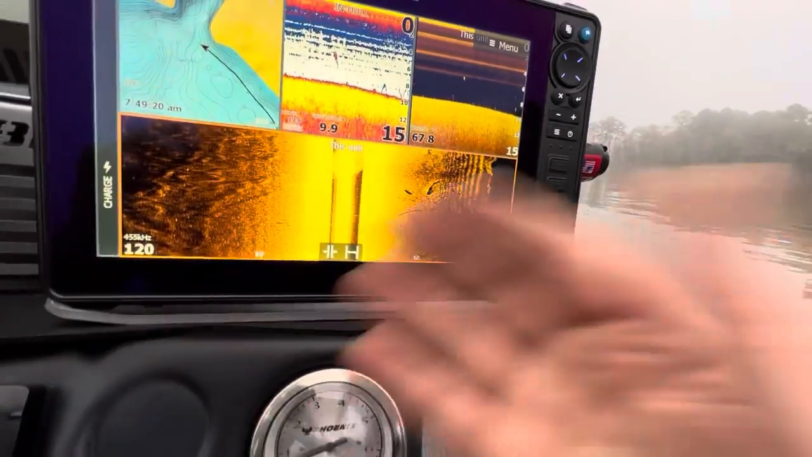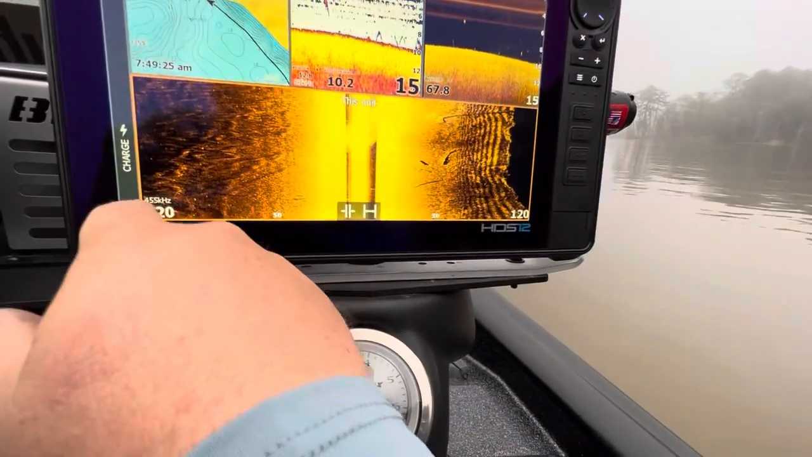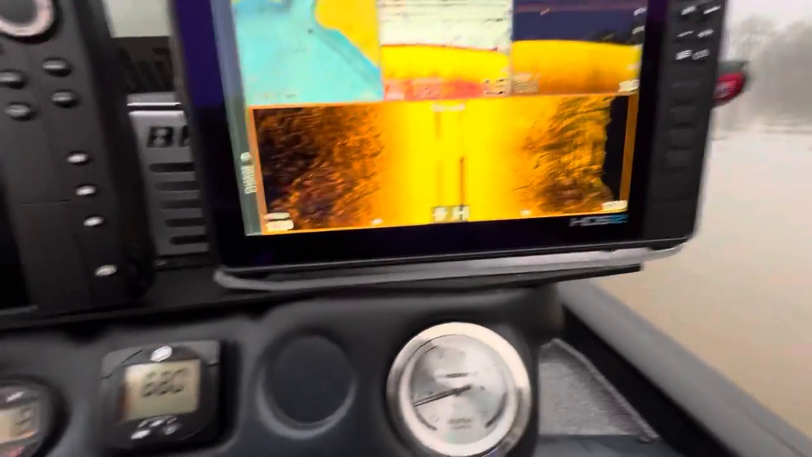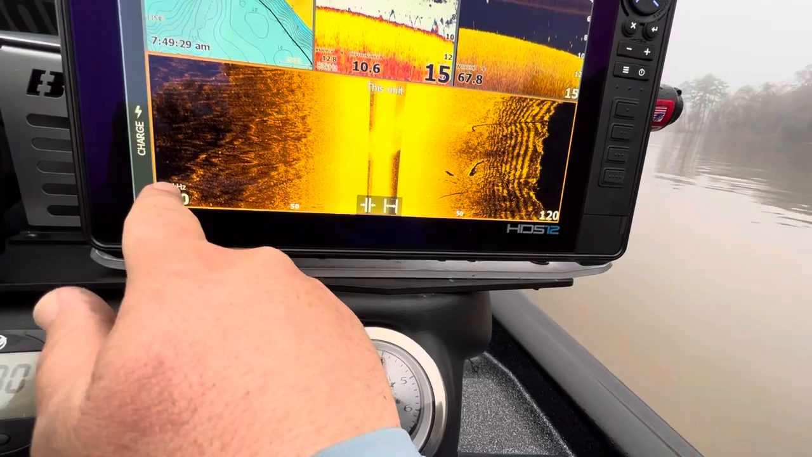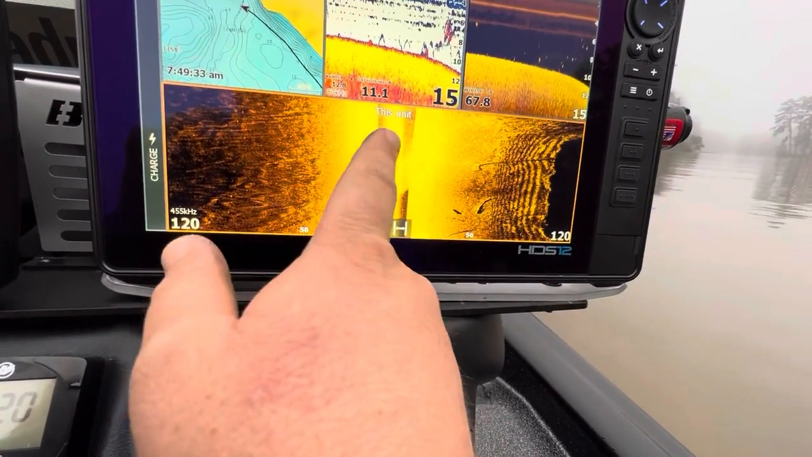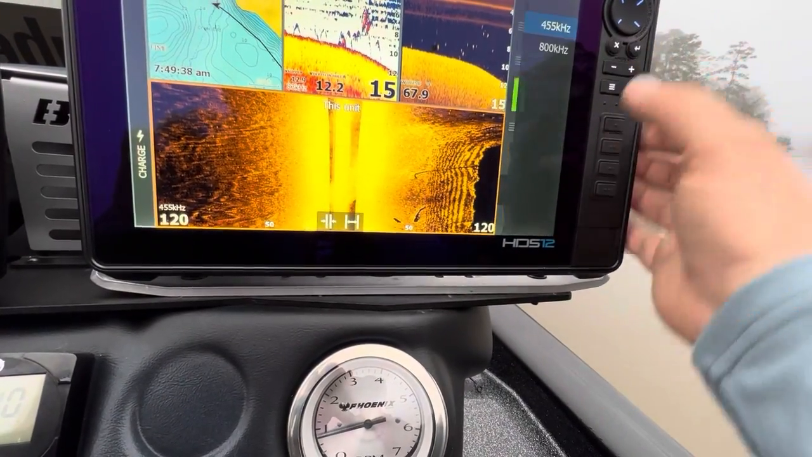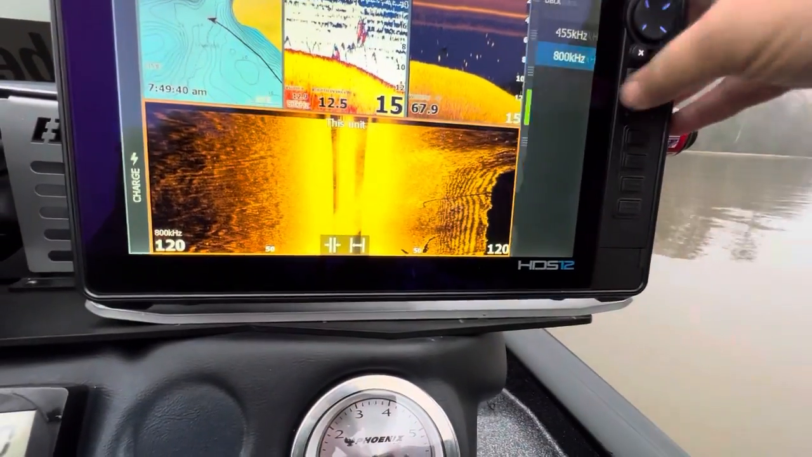Here we're on Lake Eufaula. We're kind of looking for brush piles and isolated cover, and I like to use like 455 kilohertz. And the reason why I use 455 versus 800 is that 800 actually ends up disappearing. So watch, I'll show you this. All right, so you put it on 800.